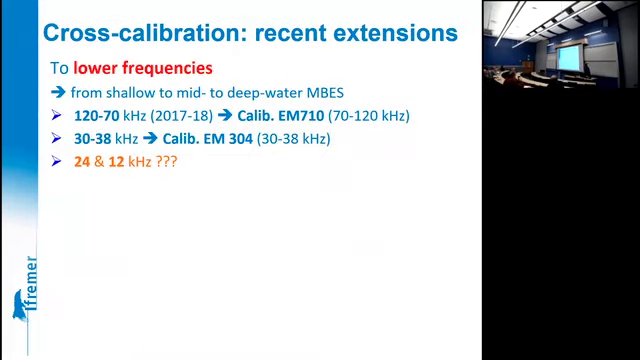That's it. So we are in the middle of it. We are fairly advanced for the frequency range corresponding to the 2040, meaning 200, 300, 400 kilohertz. And now we're getting to lower frequencies. So we have started a series of surveys in the mid-frequency range, 120, 70 kilohertz. So this will make us able to calibrate EM710 systems.